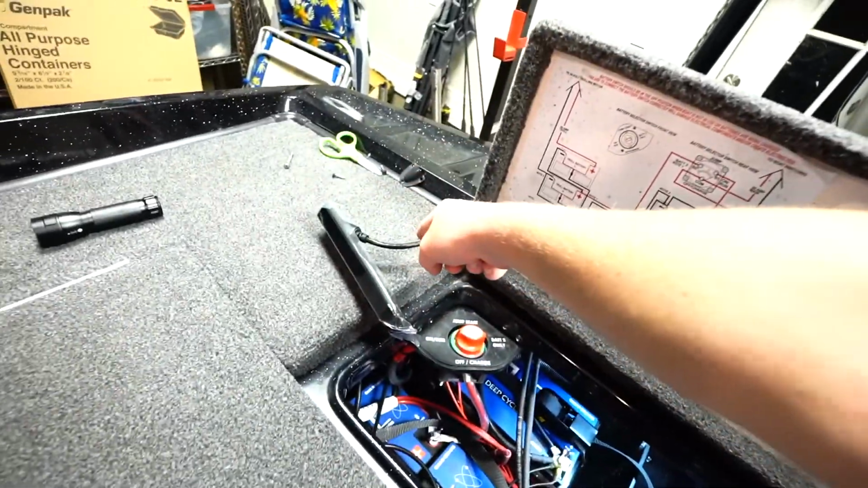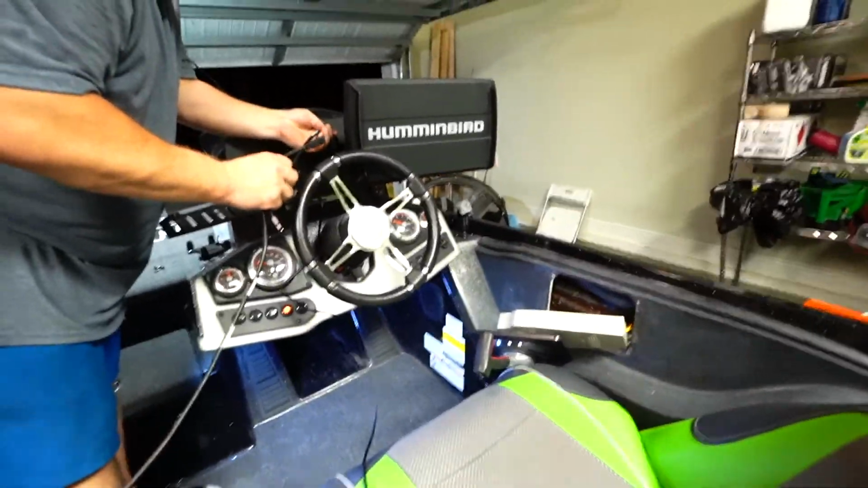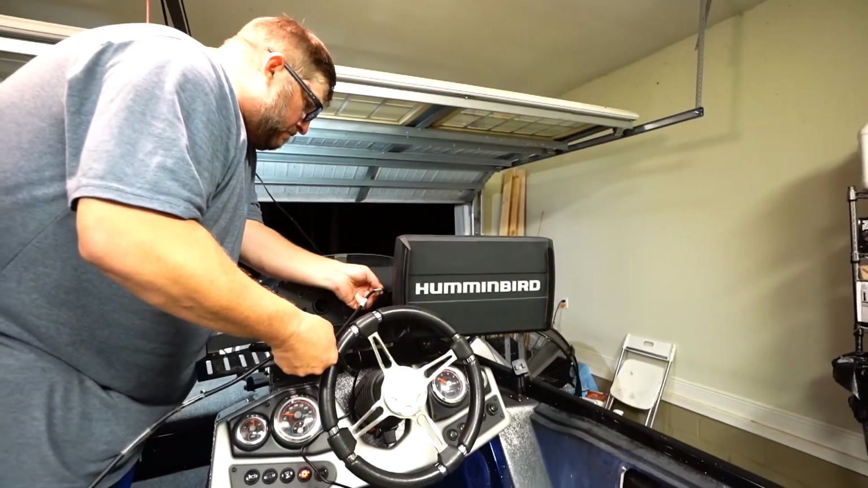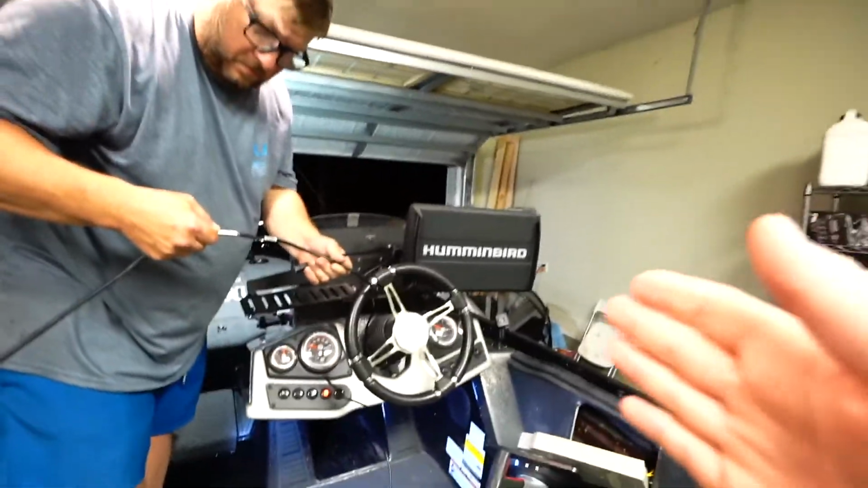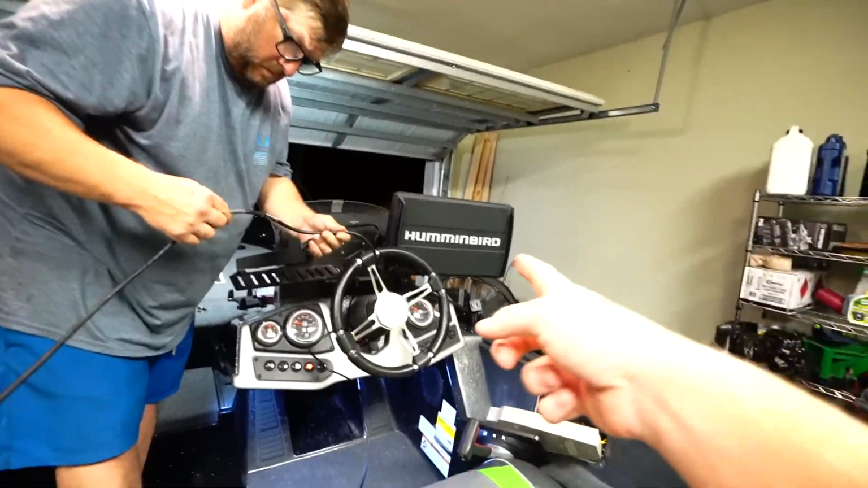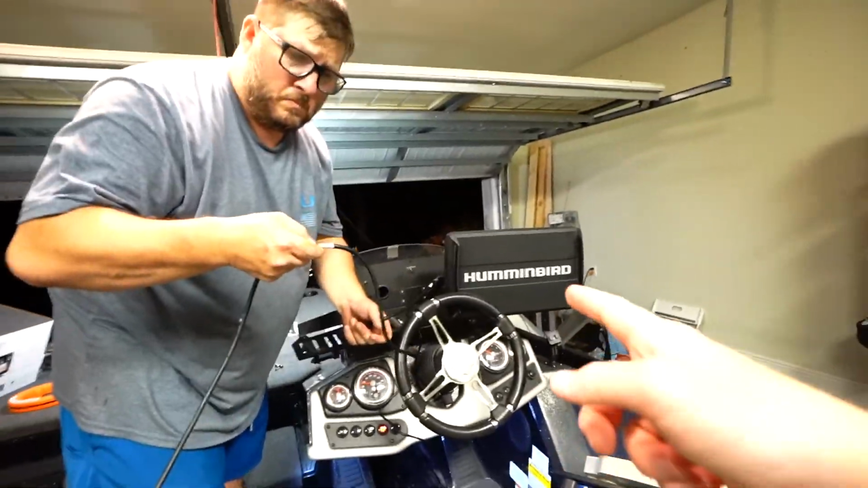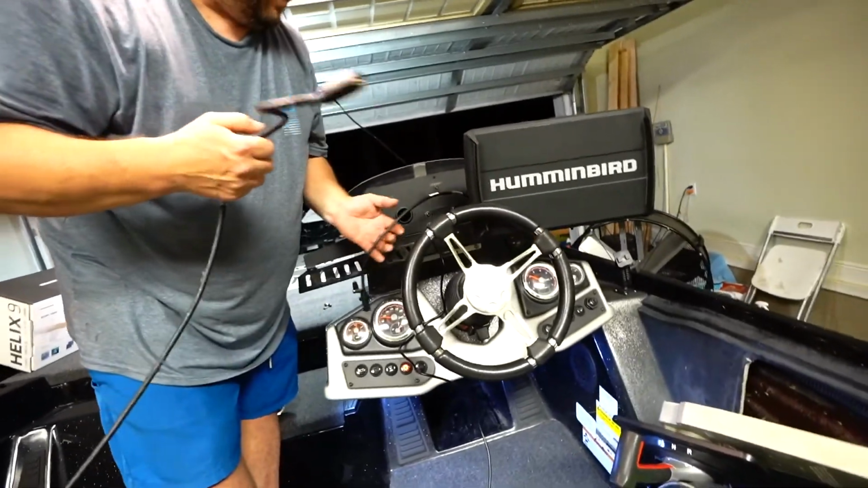The line has to go through the tube, all the way on the side of the boat and all the way up to the dash, obviously, because that's gonna put the transducer into the unit. And we're gonna get side scan and down scan. So next we have to run the networking cables to network the Helix 12 and the Helix 9. We're gonna have to run them all the way up to the front, and we're gonna take the front panel off. So that's what we gotta do next. Let's do it. And I'll update you guys when we do it.